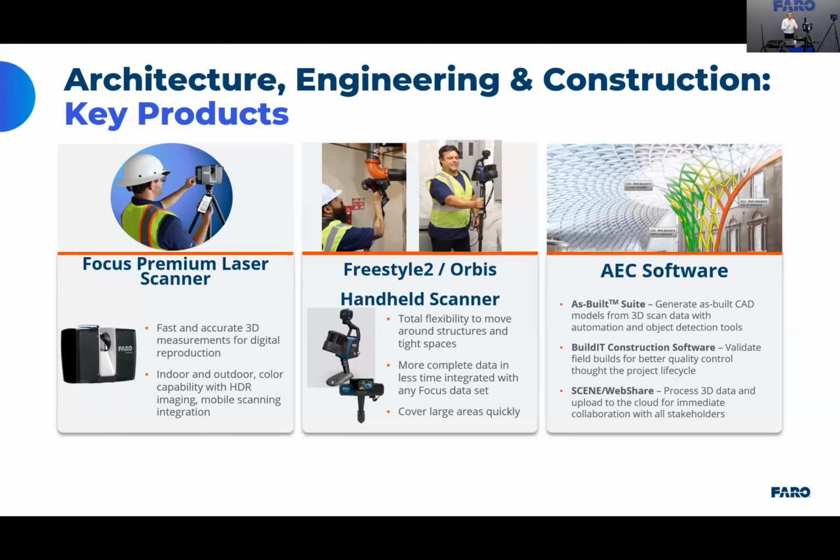Depending on which software you use, again, all these data are compatible. Whether you are capturing point clouds using our terrestrial scanner, our handheld scanner, or the new Orbis mobile mapping scanner, all of them can be transferred to our software, and we have a few of them right now, like the Scene software, which can process all this data together.